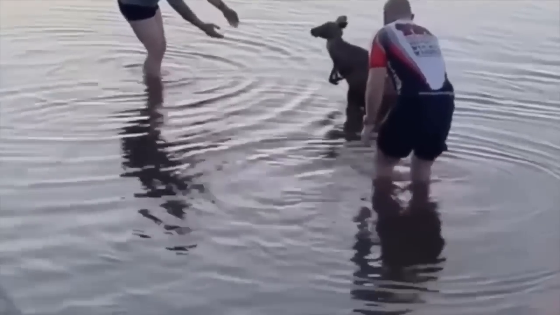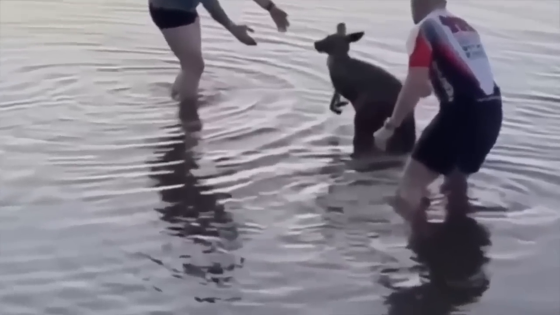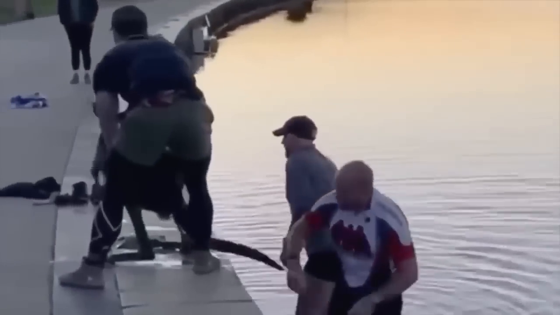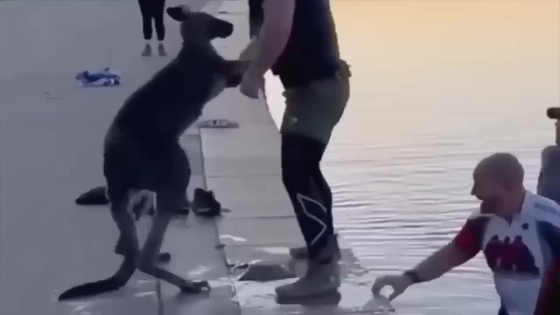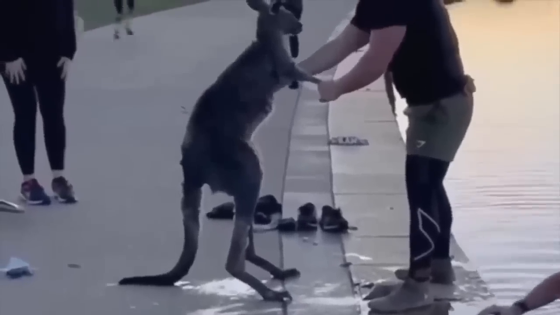This kangaroo was stuck and had come to the conclusion that he cannot do anything about his situation and needs the help of humans. That is why he did not resist or punch the men who came to help him. Instead, after getting saved and safely on the land, he stood there, calmly waiting for the humans to shake his hand. Oh, he's thanking ya. Such bizarre creatures. Not especially friendly, but impossible not to love.